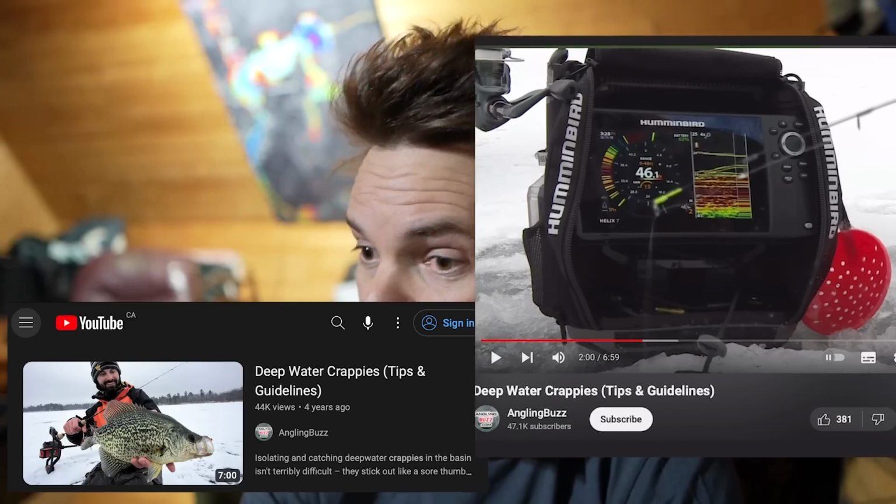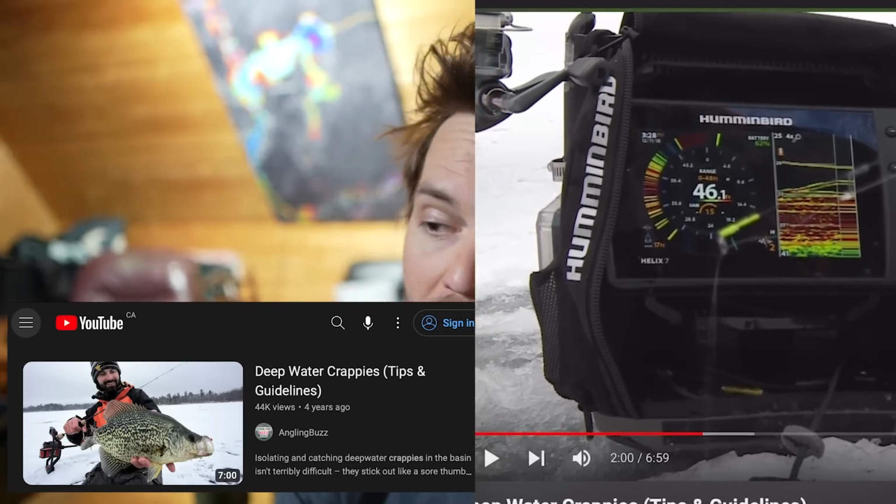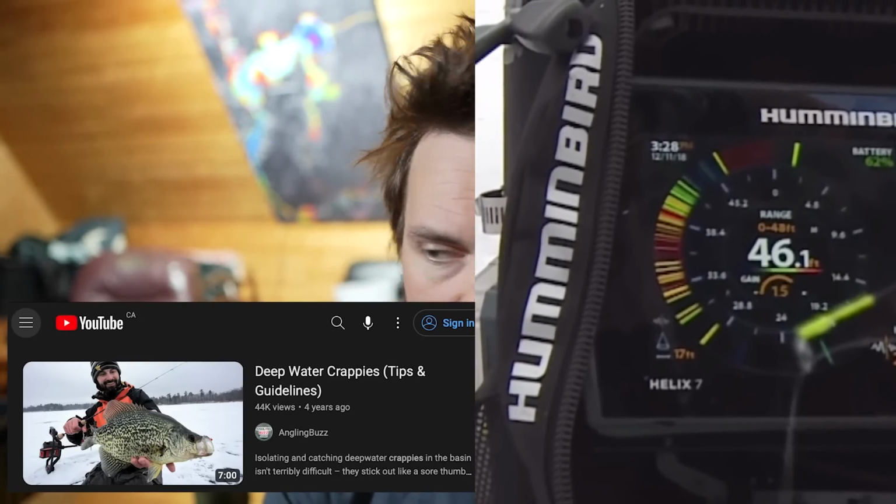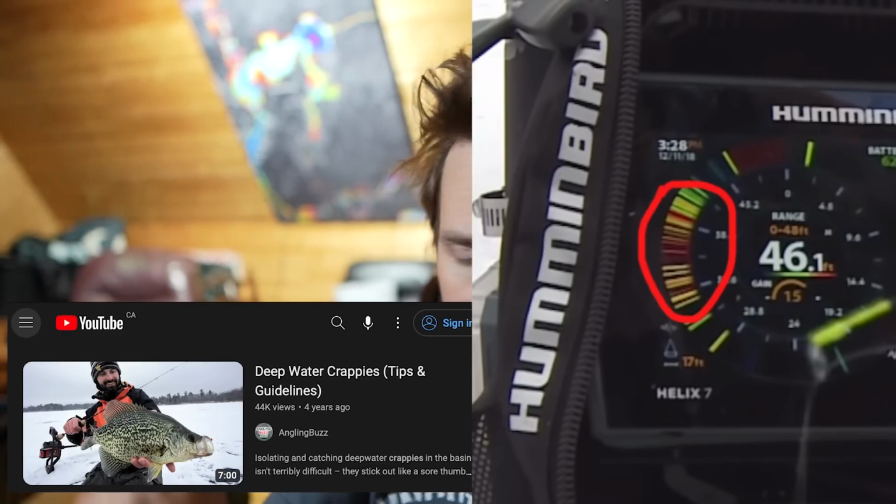And the second thing is having electronics of any kind to show you where in the water column the fish are, because before we had good electronics, the tendency is to fish on the bottom, and if crappies are 5 feet up or 10 feet up or whatever, you're not going to be catching them. So they show that these crappies are 10 feet up, they're able to play video game style with these crappies.